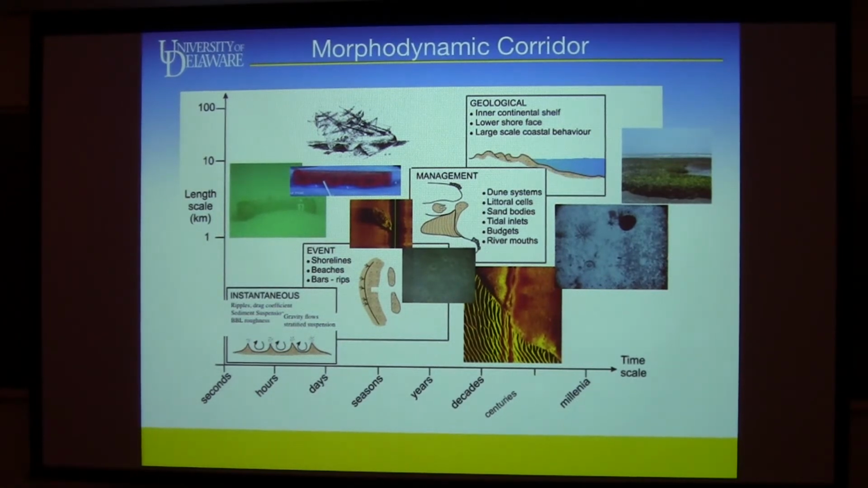Dynamics, waves, currents, moving sand around. We give it a fancy name: we call it morphodynamics. And morphodynamics encompasses this broad, what we call the morphodynamic corridor, and that goes from processes and phenomena on a very small scale, ripples, turbulence, all the way up to formation of larger coastal lithosomes and stuff in between. And it's some of the exciting, interesting things in between, where we look at shipwreck scour or mine burial, or we look at ripple formation.